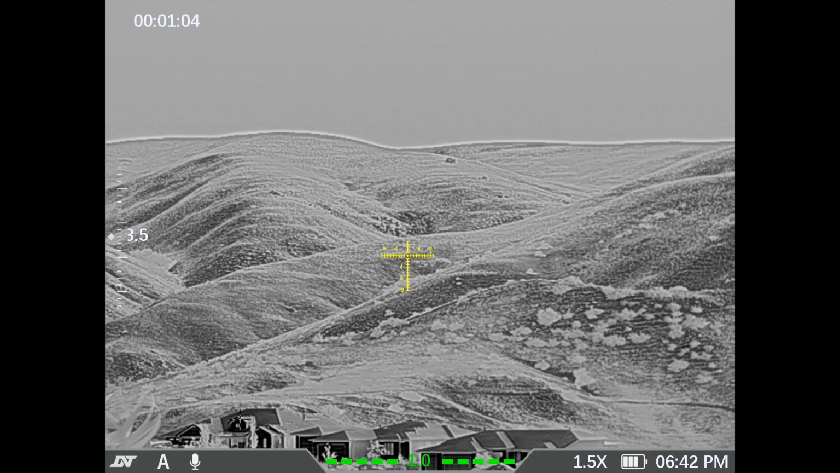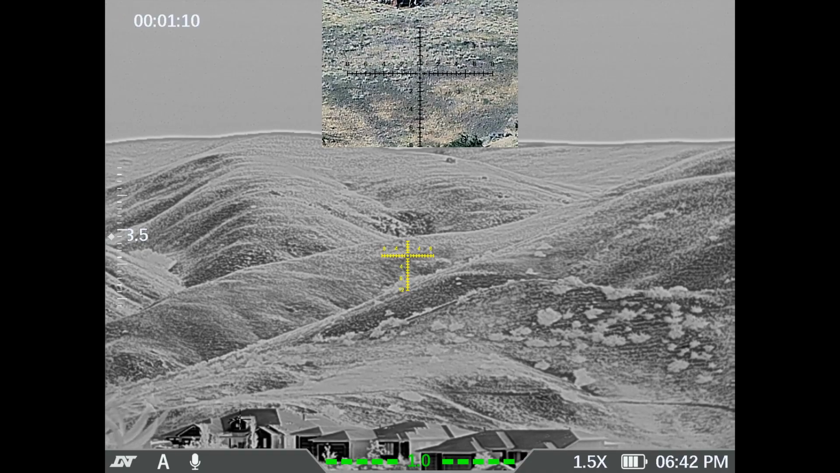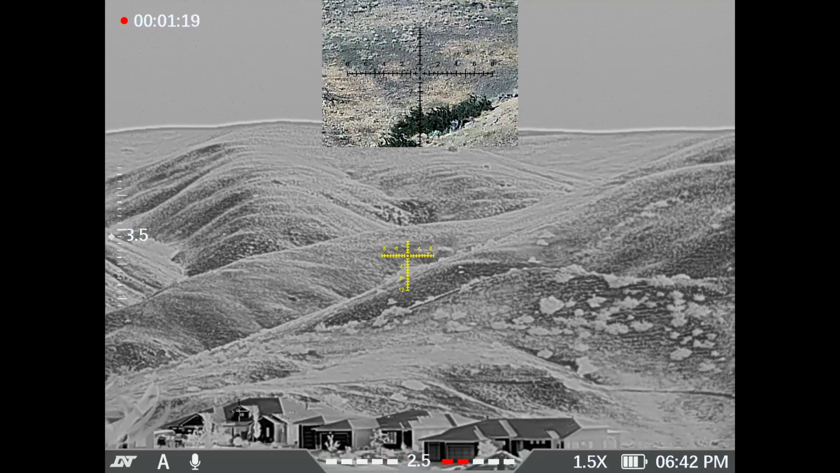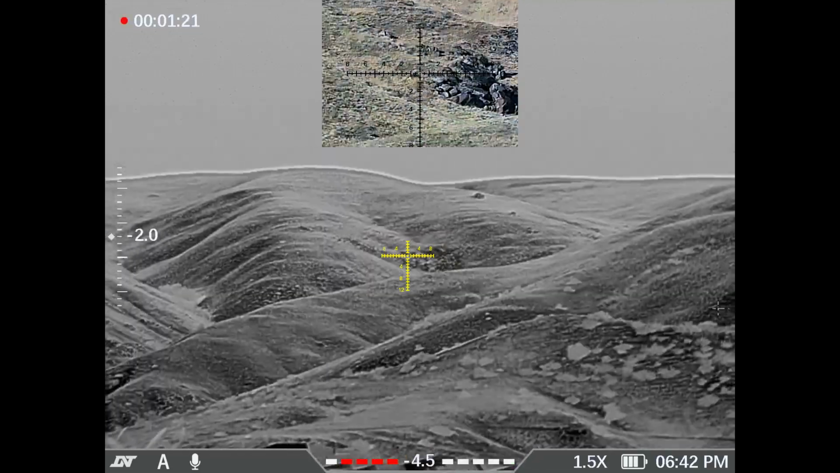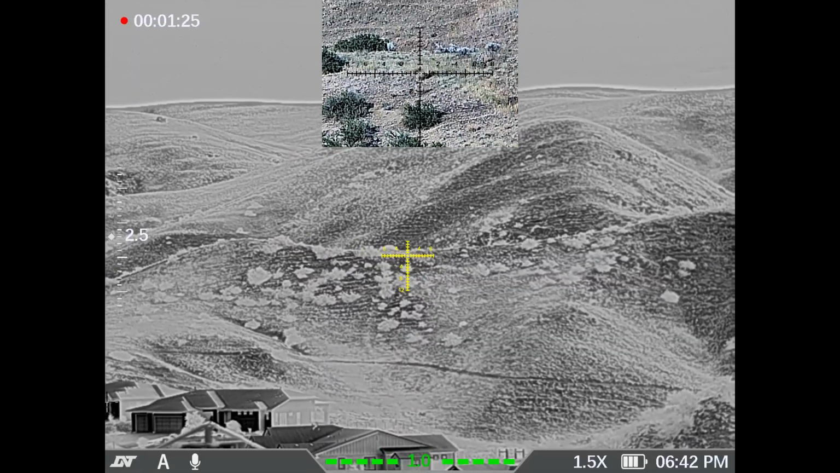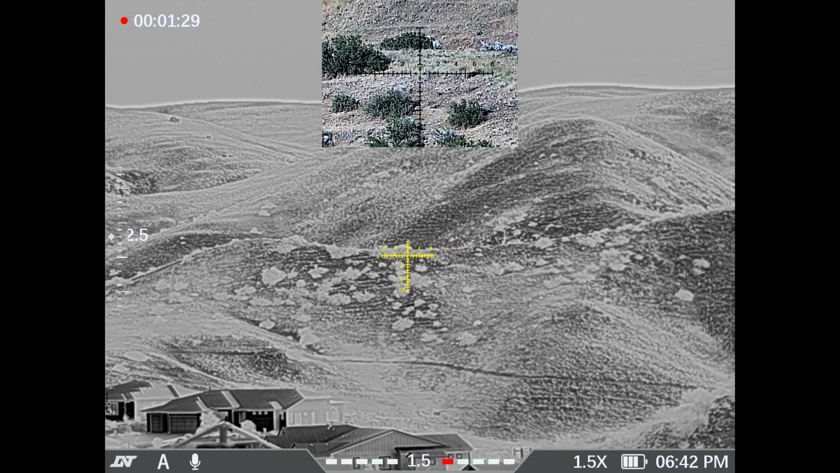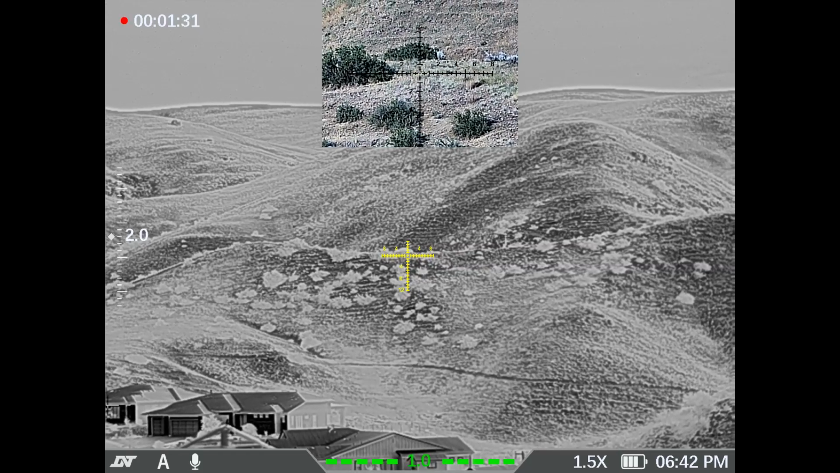One neat function with this too is the picture-in-picture. So I can hold this down and bring up a picture-in-picture. So I'm actually seeing my thermal as well as the digital day optic. Let me move this around a little bit. I have it on a tripod, so it's pretty steady. Without the tripod, it gets pretty wobbly. So I'm going to set it right to there. So that gives you a visual.